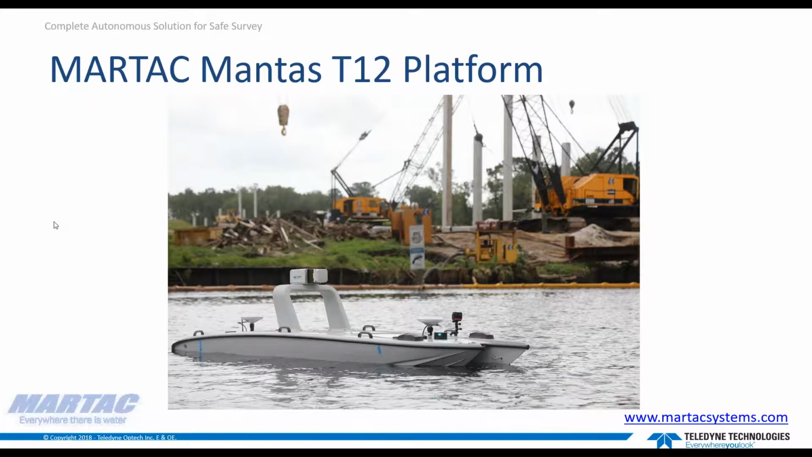So what you see in front of you is the Mantis T12, the 12-foot unmanned surface vessel. We produce these all the way from 8 feet up to 50 feet. We've done a lot of surveying with this. This particular vessel is a mature platform with 10 years of development and many military exercises. It was originally designed and developed for the military with that level of robustness. It's a very highly reliable platform and in fact very easy to use. An interesting note is it's fully floodable, which you don't have to do for this application, but that speaks to its robustness. In this application, it's been designed to be a very high quality scanning platform.